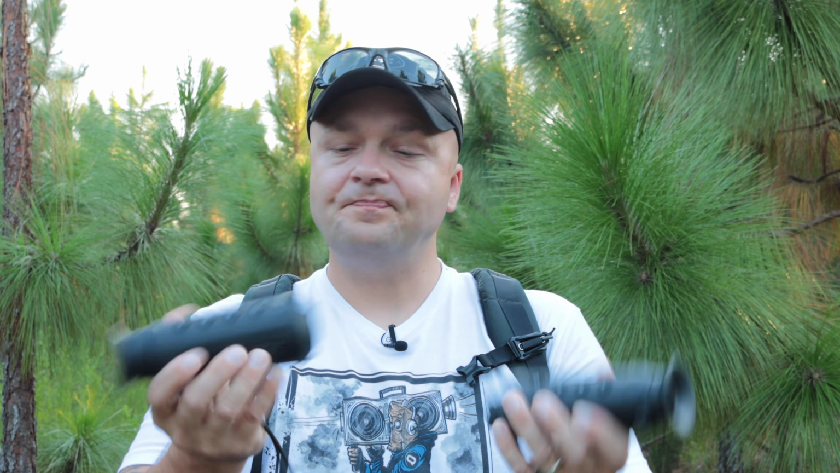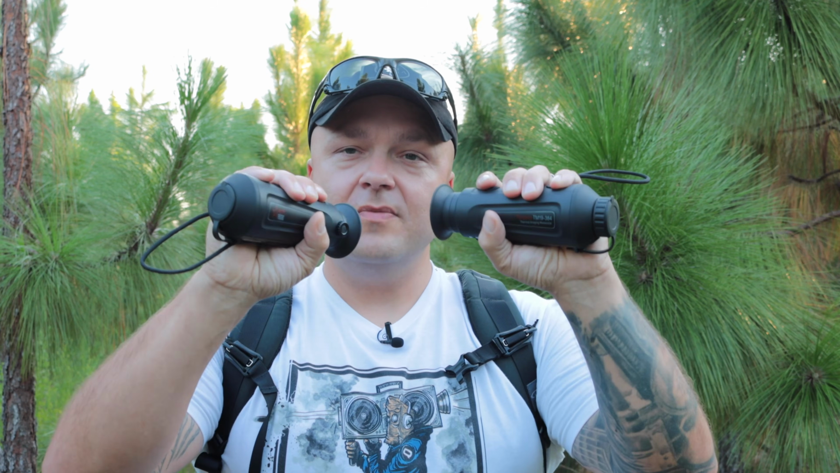So with the TM15, you have a 1.5 base magnification, and with the 19, you get a 1.9. The 25, 2.5 base magnification. They both come with 2, 4, 6, and 8 digital zoom, and they are amazing for what they are. These are so small, it's easy to put them in your pocket, throw them in a pack, and they feel real nice in the hand. Very ergonomic. The 4 buttons line up with your 4 fingers perfectly. Nice and easy to learn the layout so you can manipulate in the dark.